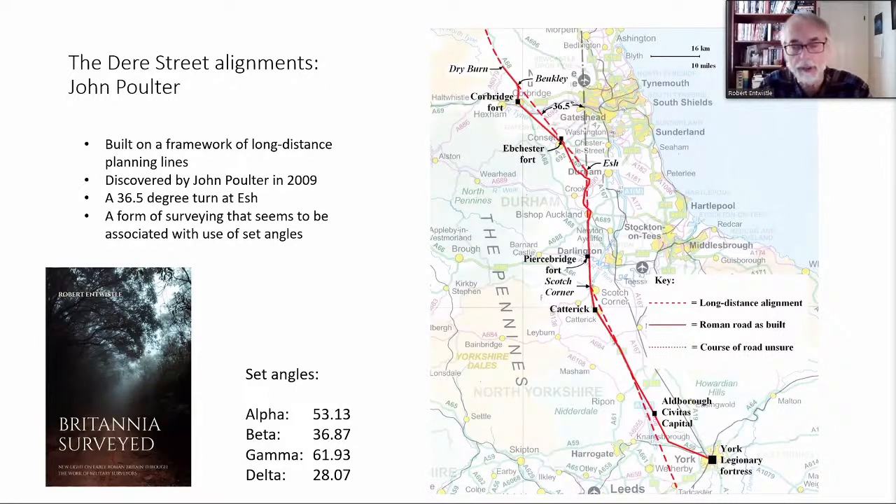Because one of the characteristics that emerges from long distance planning lines in general seems to be their use of a small number of pre-established set angles, habitually used when it came to turns or branches. And that certainly would help surveyors keep a firm record of how and indeed where the lines have been laid out and to record them. And in fact, I found 4 such set angles which seem to have been in regular use, which I've termed for convenience alpha, beta, gamma, and delta. And as you see, they're not particularly tidy angles.